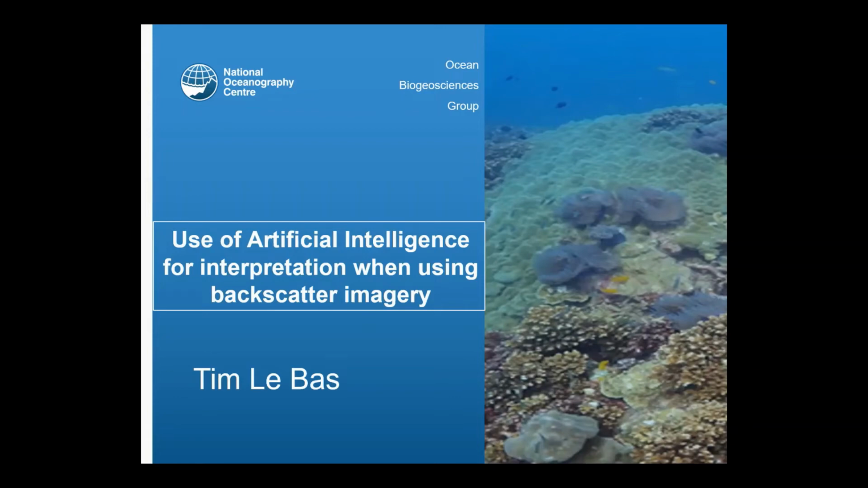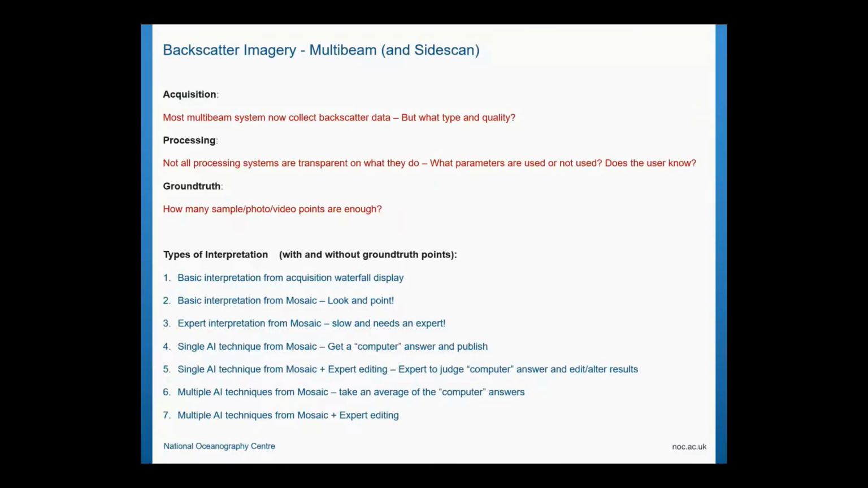I'm just going to talk a little bit about intelligence interpretation, whether it's artificial or not. It's debatable in a way. I want to go back to some basic principles of how we acquire our data, but I'm quite interested in what type of data it is, and what quality it has. Is it any good? I've got lots of data, some of it's better than others, shall we say.